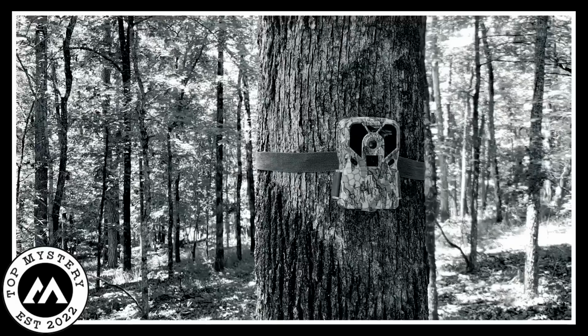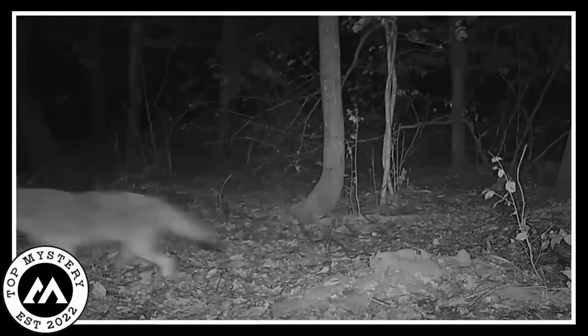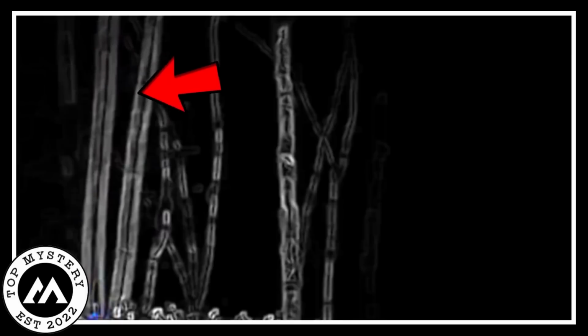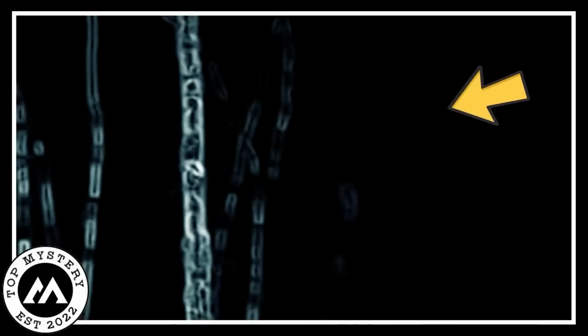Bigfoot. A trail camera chilling in the dark, eerie woods captured something jaw-dropping. A colossal Bigfoot. It's like a horror flick come to life. The video gets your heart racing, spooked yet totally curious about what's unfolding in those creepy woods. There it is, this massive Bigfoot making its moves in the dead of night.